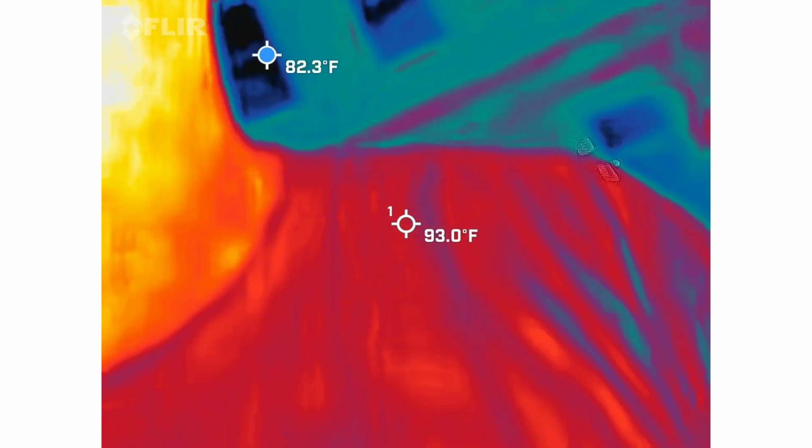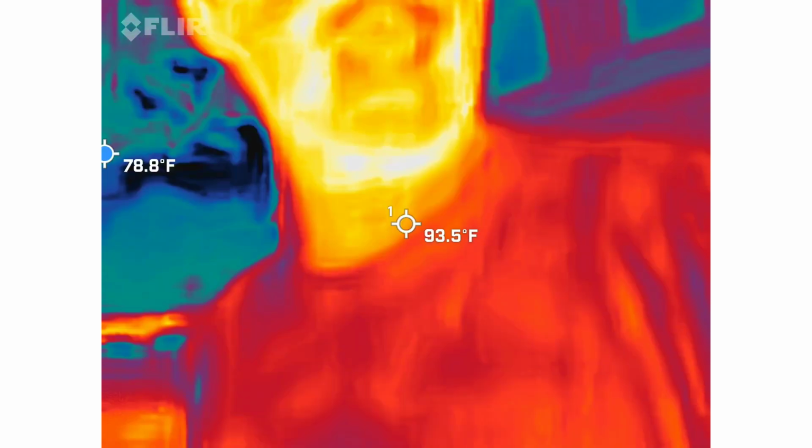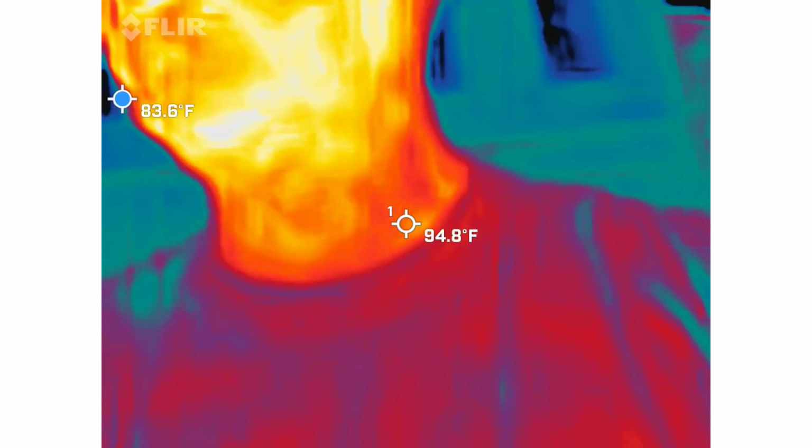This is what firemen use to actually help save people. Like, this is the real deal here. And the red, orange, and yellow means I'm the hottest thing inside the video, fellas. I'm sorry, but that's just the way it goes.